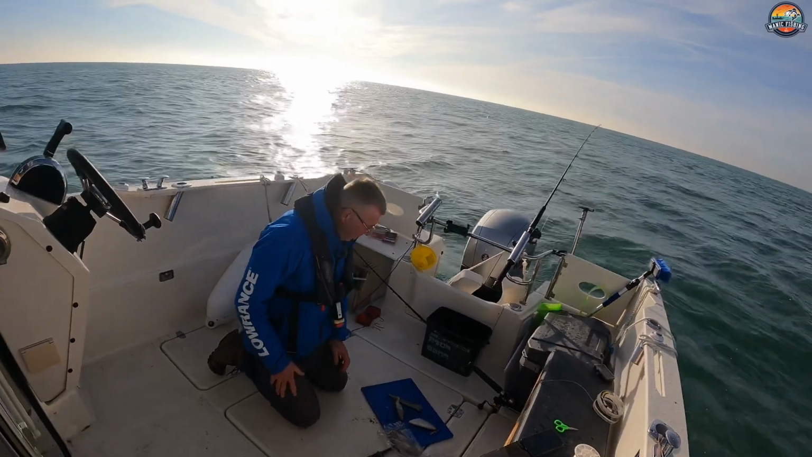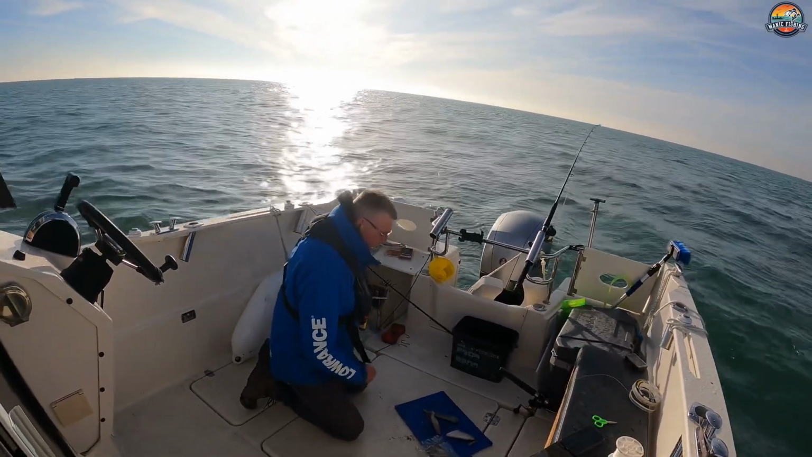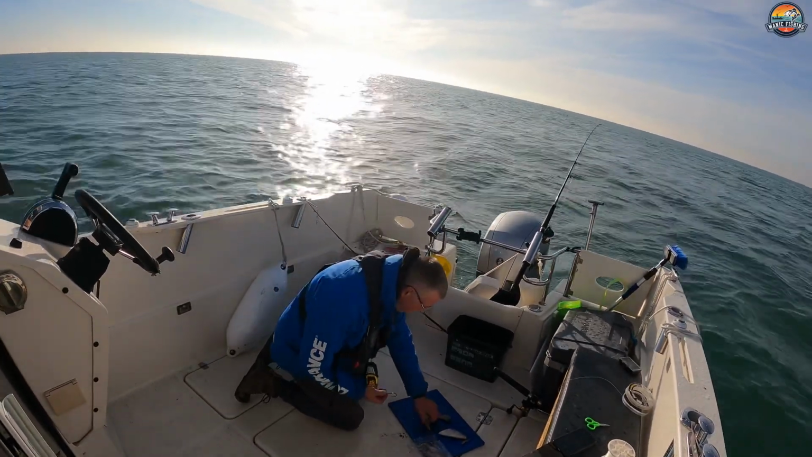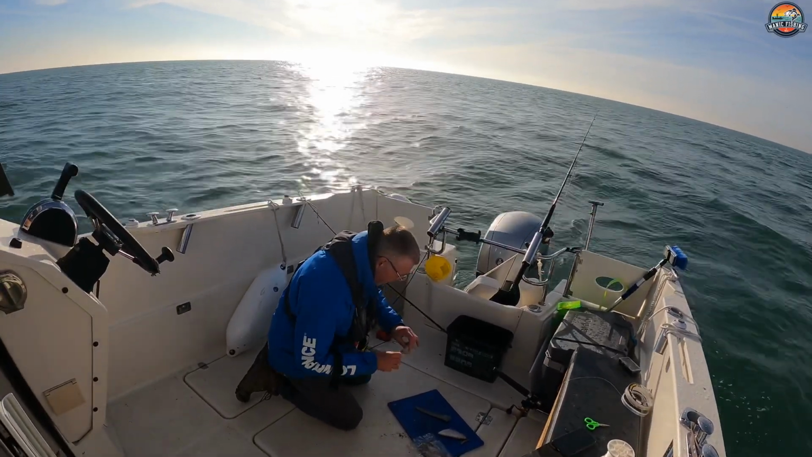Right, on the other one, I was going to do all this fancy wrapping up with my bait and elastic and everything else, but it's freezing, so I think I'm just going to hook a squid on there and see how I get on for now. My fingers are freezing. I want to get in there with that heater.